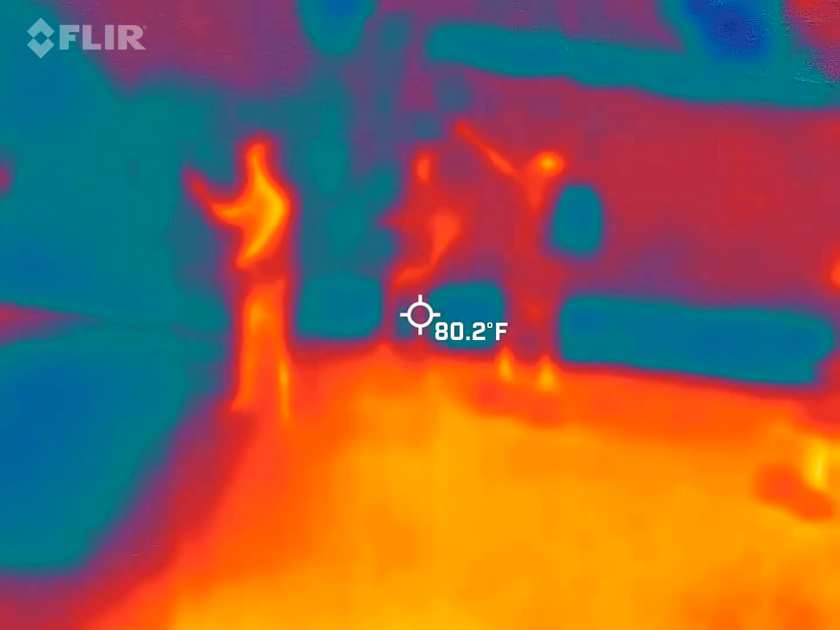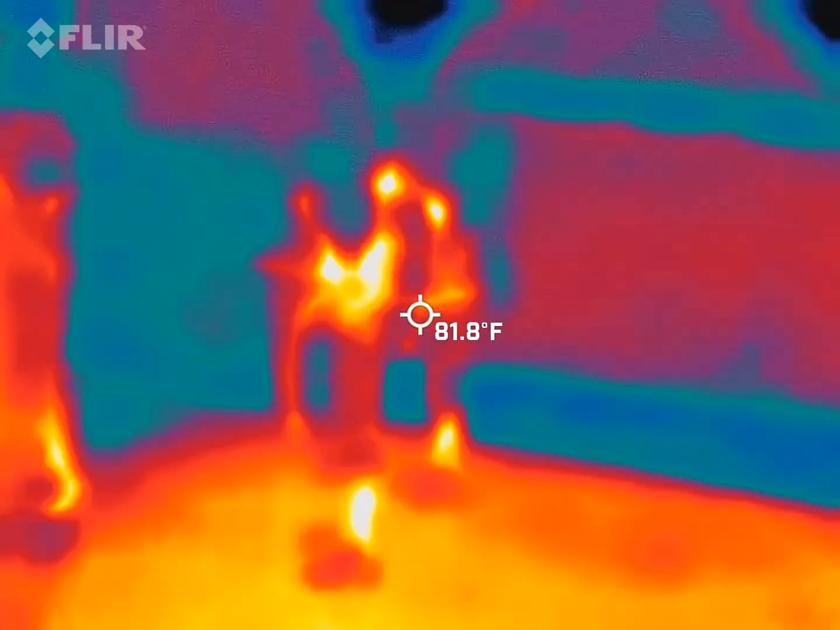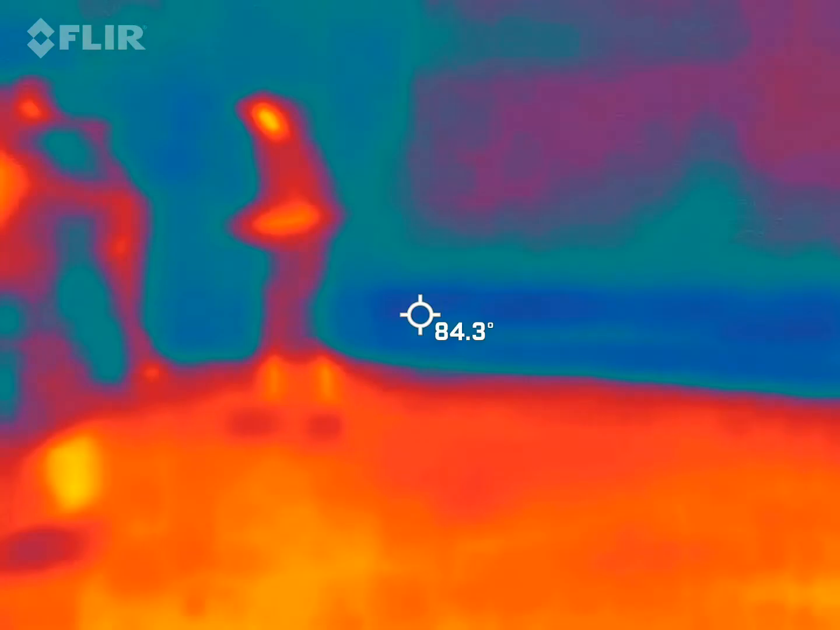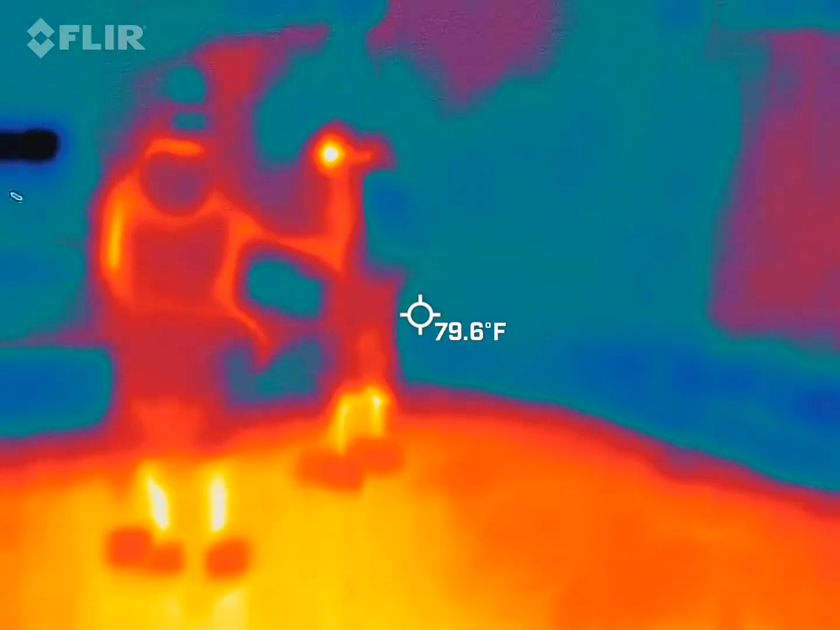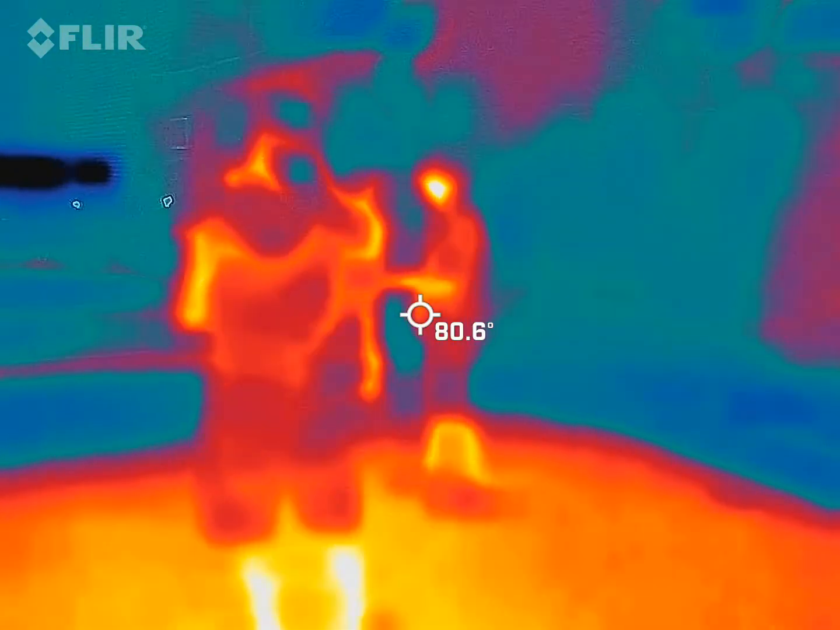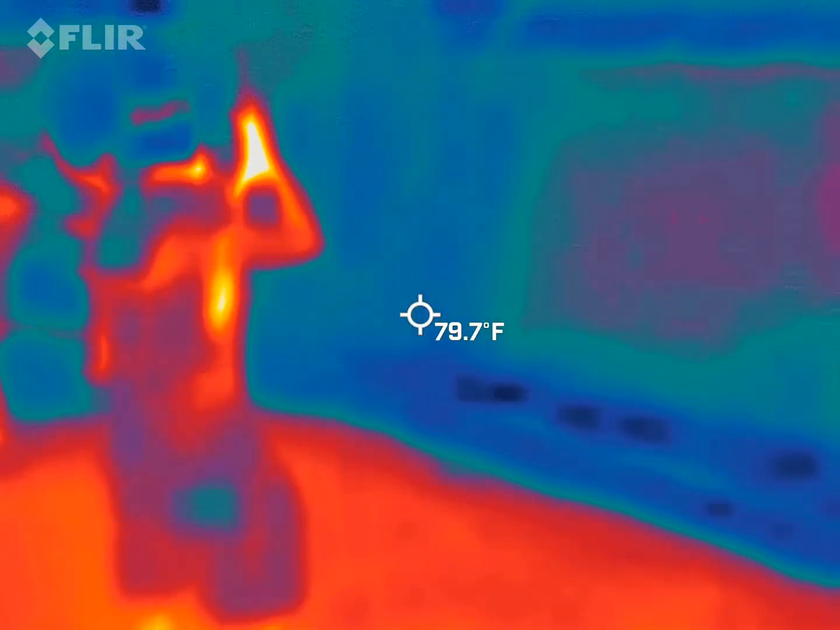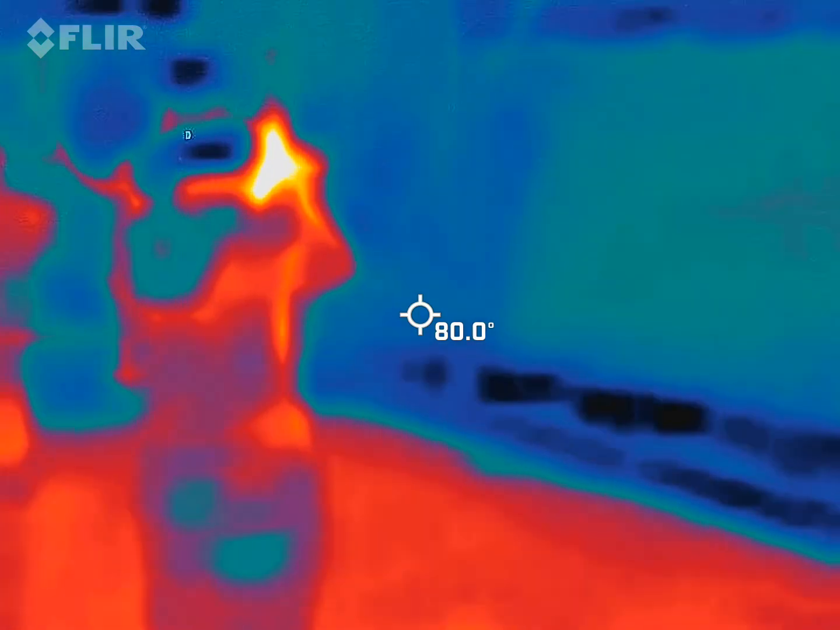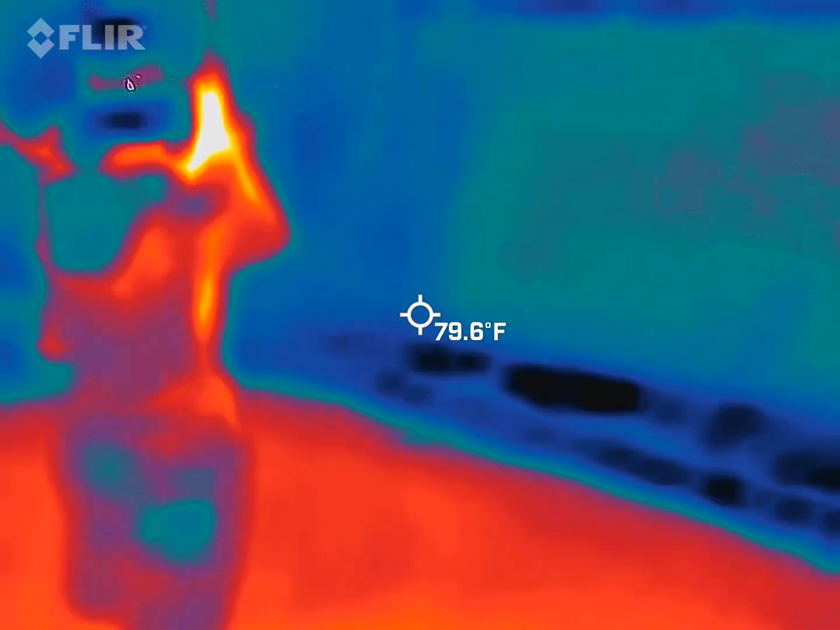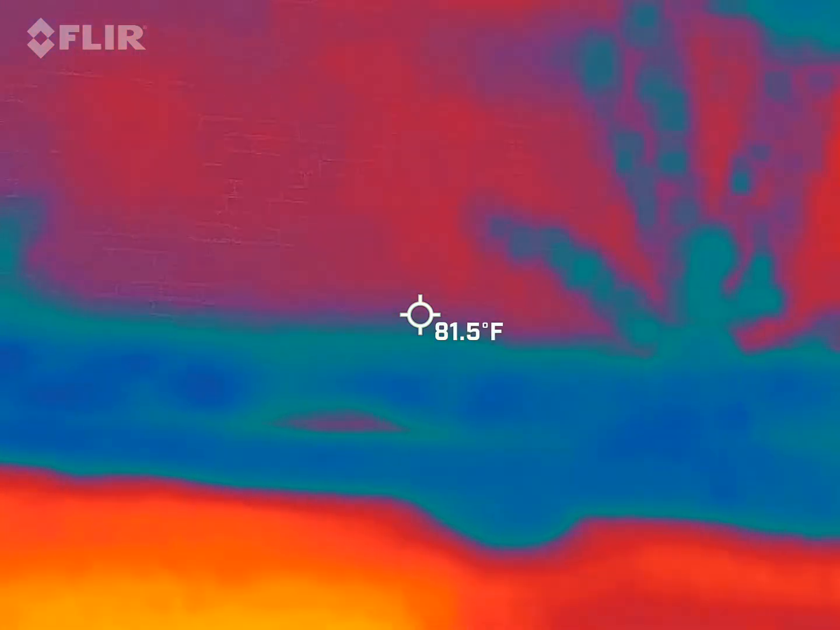How close is it? That's a great picture right there. That's a social media plug-in for me. Sure can. You get a picture of you, I'll take a picture of the picture. Come on, look up, pretty.